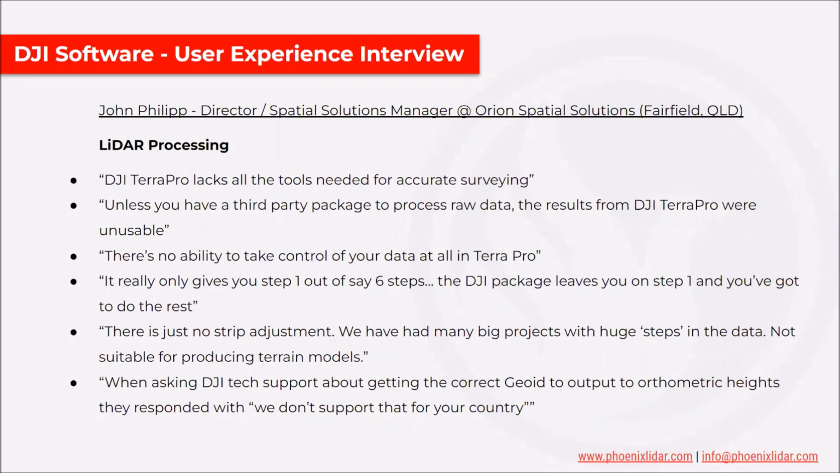And one of the biggest takeaways is it really only gives you step 1 out of, say, 6 steps. The DJI package leaves you on step 1, and you've got to do the rest. So without having a variety of other LiDAR processing packages, it doesn't quite get you where you need to go. It doesn't classify your point cloud. It doesn't produce data products, and it doesn't really give you any sort of usable reports.